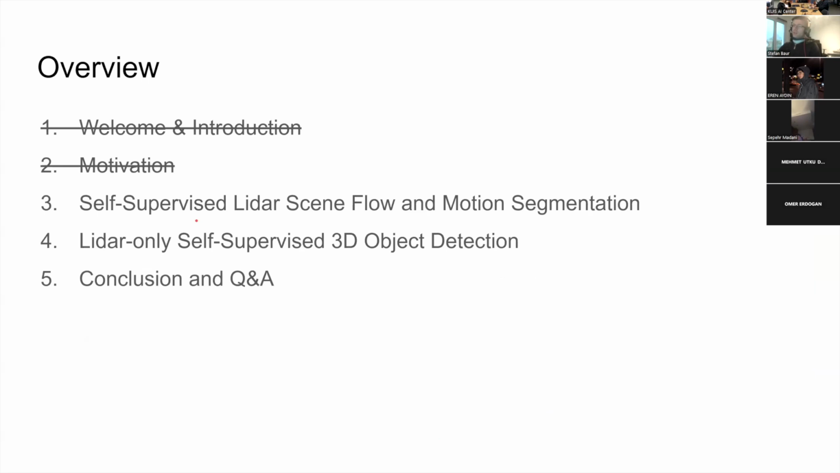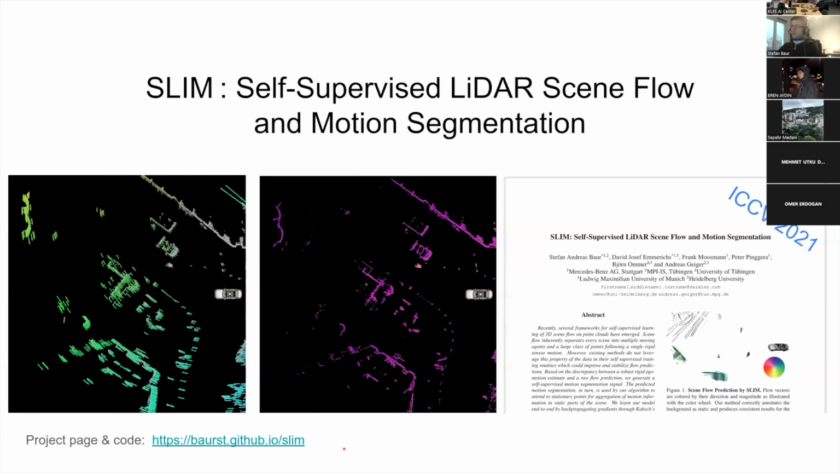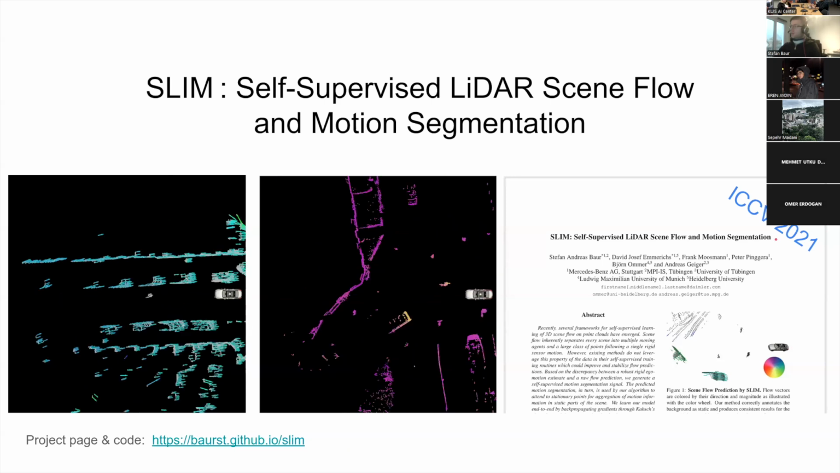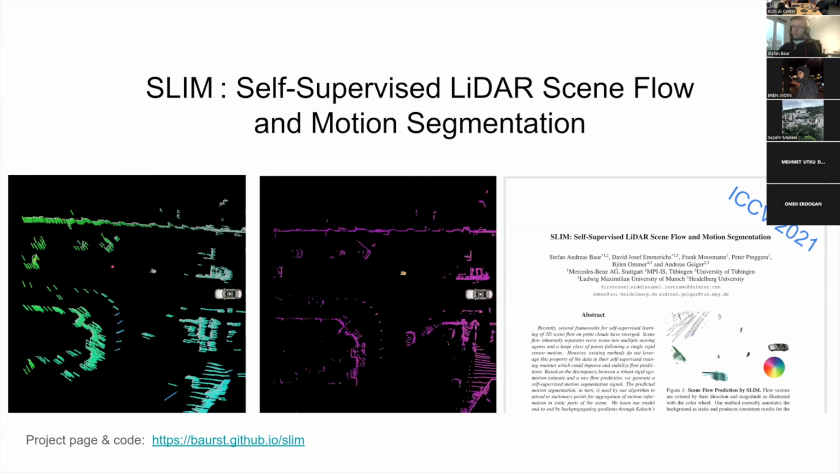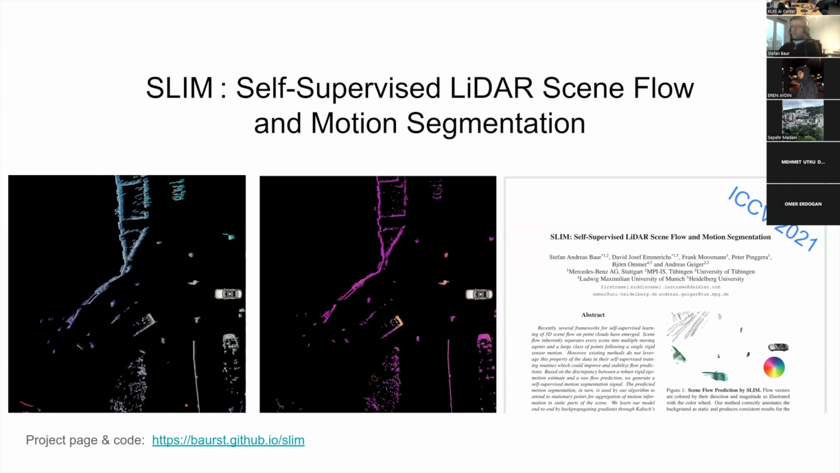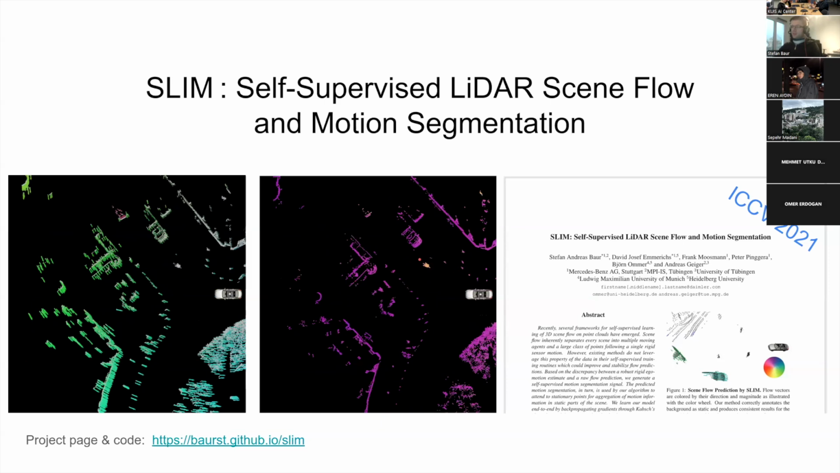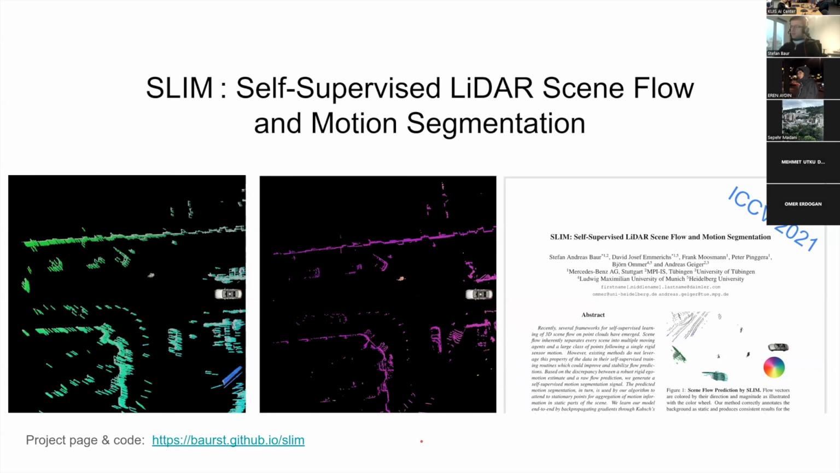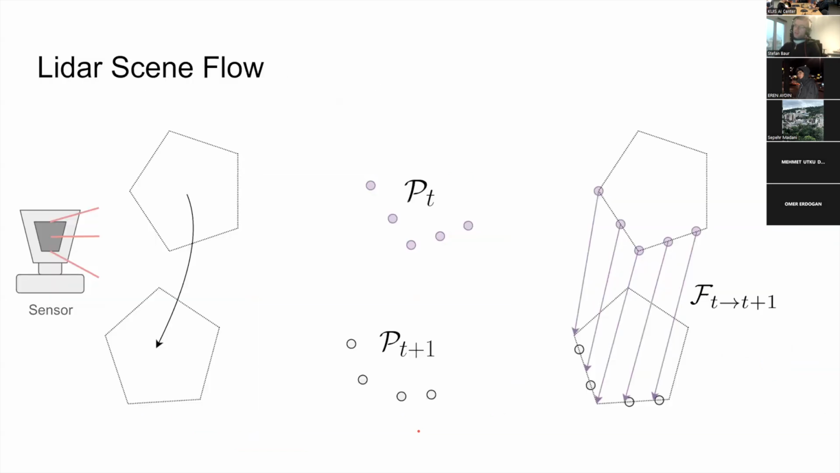Now I would like to talk first about how we get self-supervised LiDAR scene flow out of these point cloud sequences. This is work that we had at ICCV 2021, where we trained a network that was able to predict pointwise scene flow estimates, and you can also see here highlighted the moving objects in the scene. First I would like to quickly recap what LiDAR scene flow actually is.